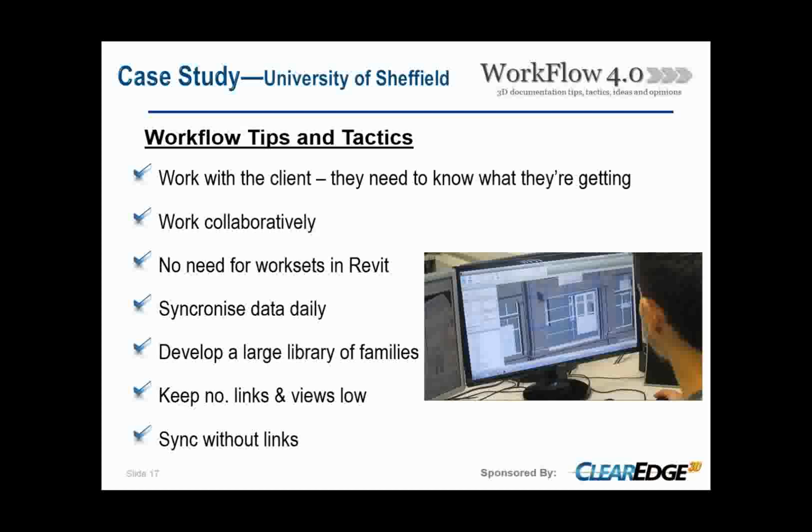We found that synchronizing our data back to the central model on a daily basis is about the best balance of minimizing issues caused by synchronization, but also maintaining a smaller, cleaner model every time you start a new day. Which brings me to a mention about sync without links.